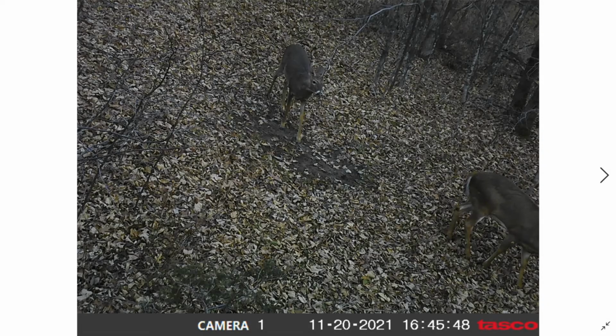And I do have something cool that I was able to capture on this trail camera. It's no big bucks or anything, but I think it's a pretty cool buck fight that was completely captured photo by photo in this series of photos here. We'll get into those right now. So this is that same scrape, guys, and it's just super cool.